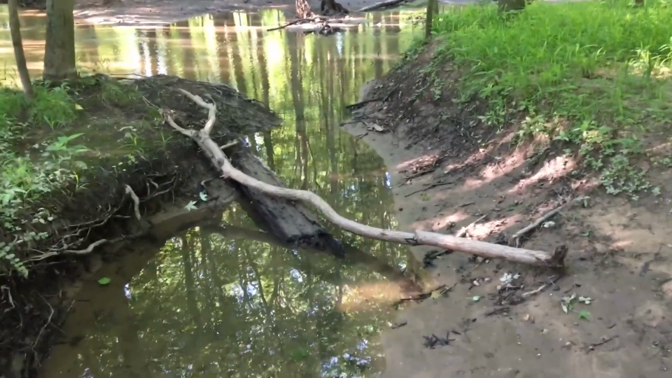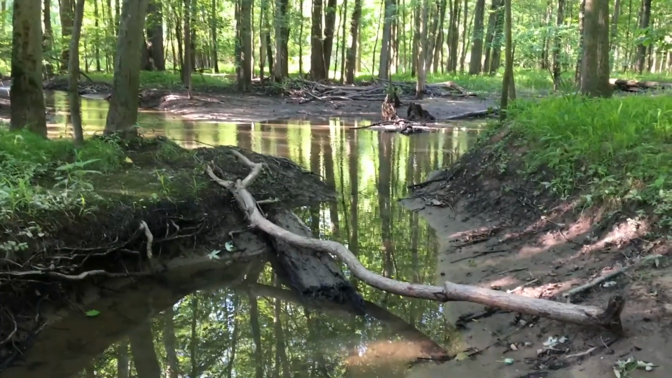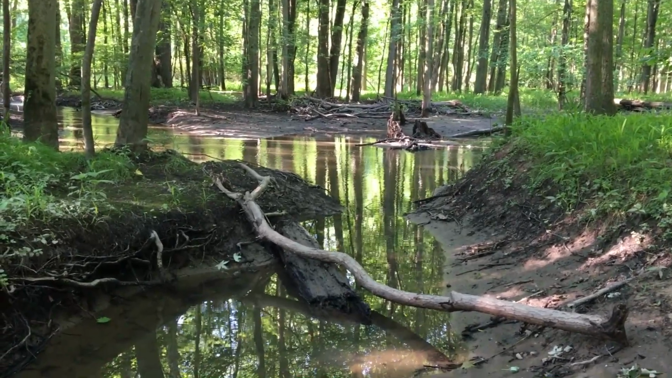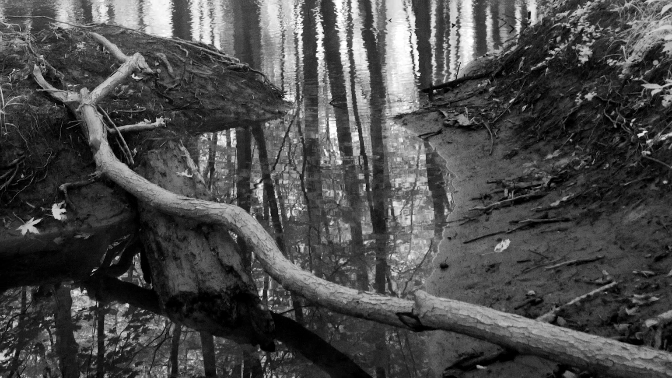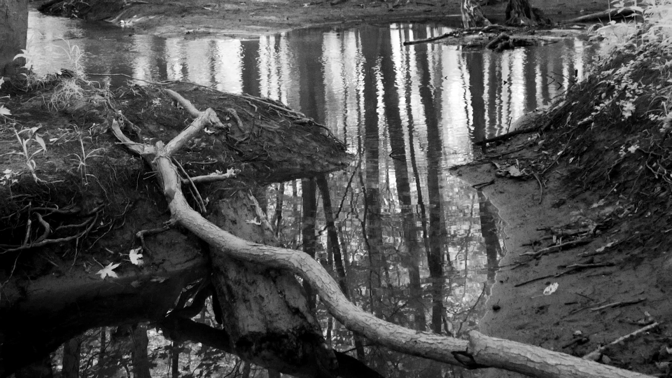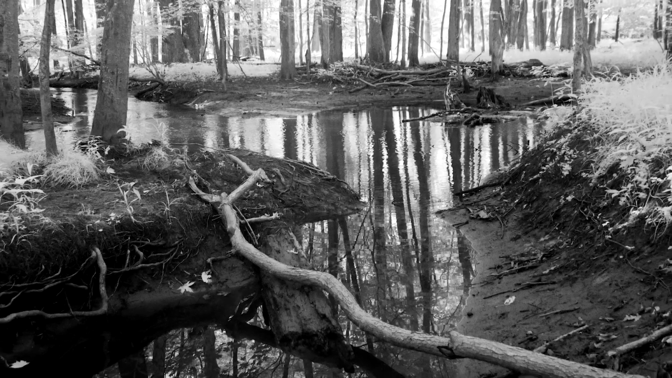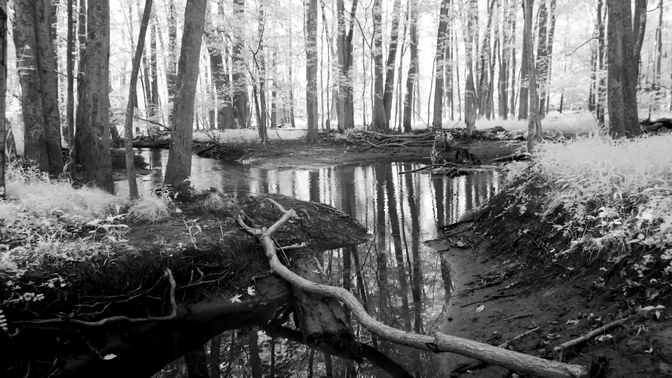So I'm going to use the fallen limb as a diagonal line in my shot, like I've done before. And I'm going to move over so that the stump is more over to the right. And then I have balance of the tree trunks on the left. So you've got some leading lines drawing you into the shot, and that stump is off to the right in the background, right where your eye is going to be drawn to. And the slopes of the bank help to also add weight and balance to the composition.